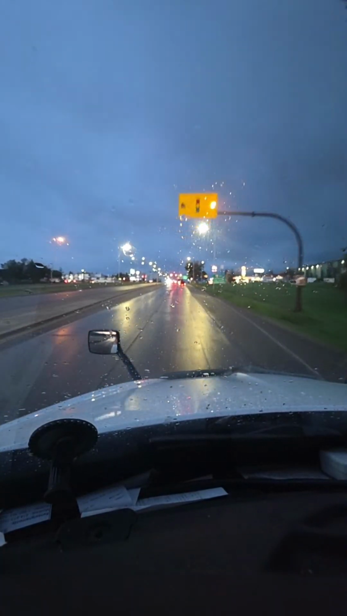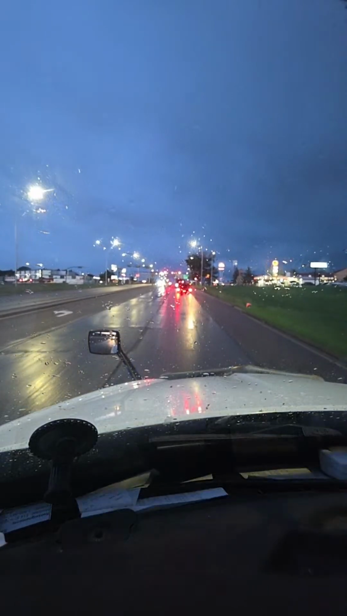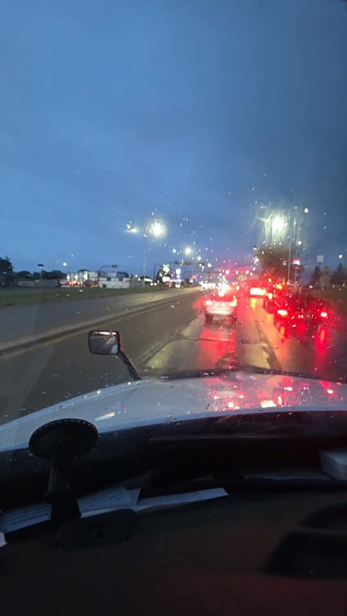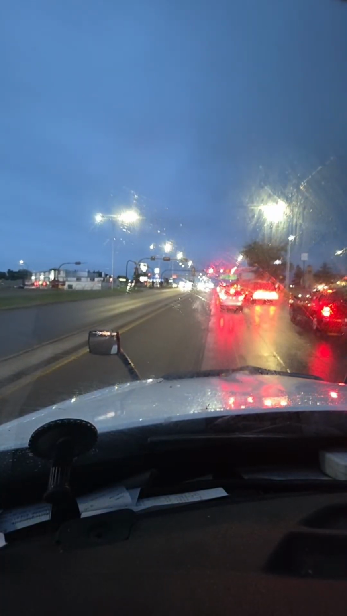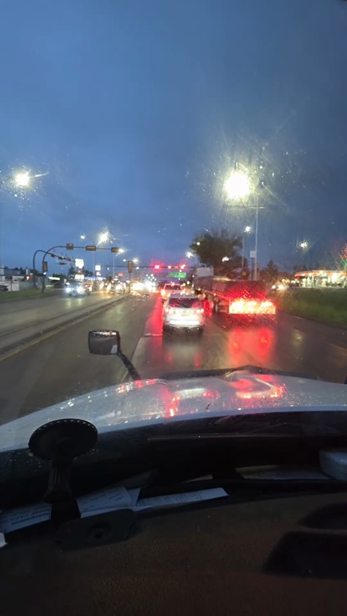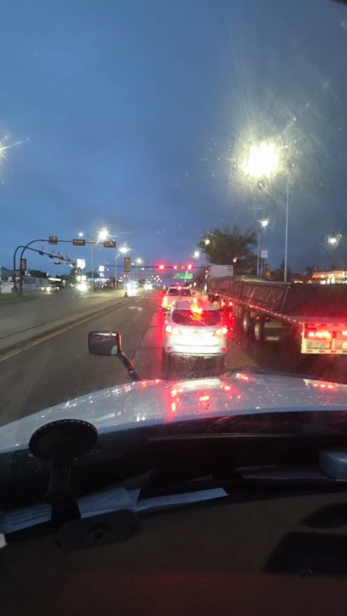See, this is going uphill, right? So if you are loaded over here, it's not. I'm not loaded. That guy is loaded, so it's gonna take a while for that guy to start moving after his traffic light turns green. Reitnouer trailer. Yeah, they are good trailers.